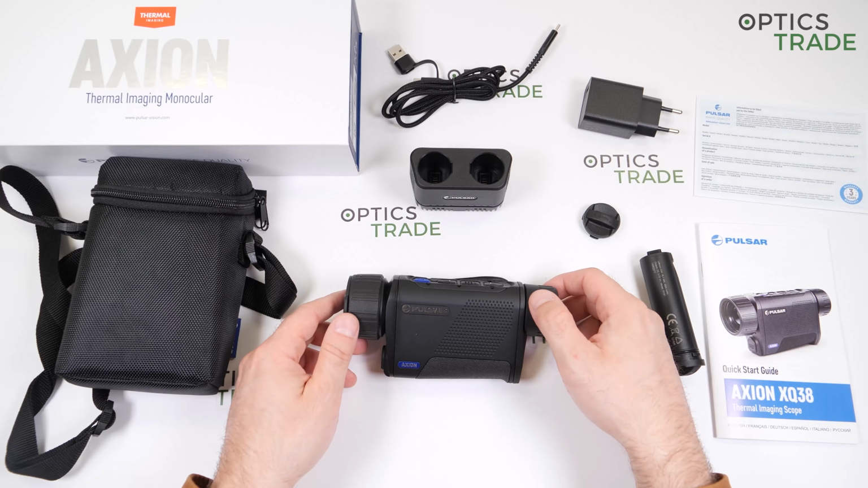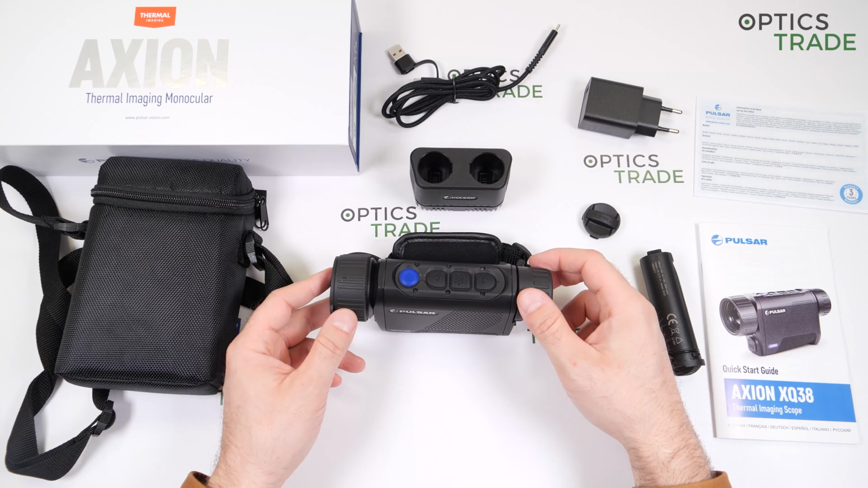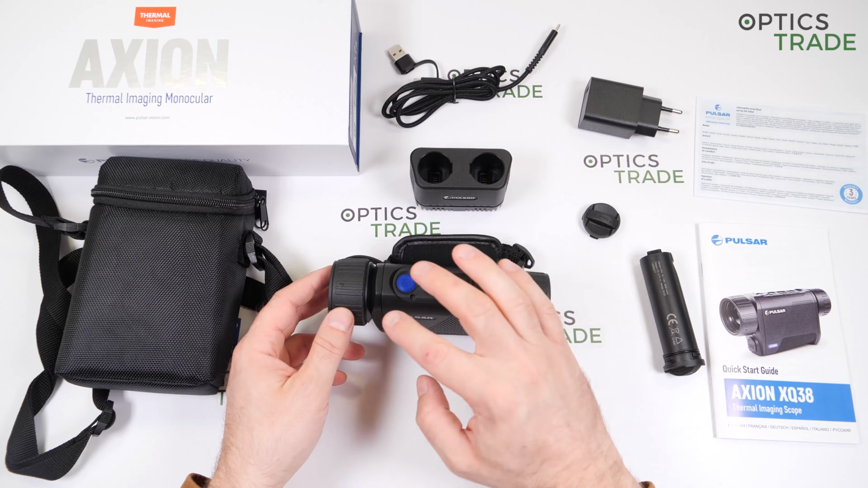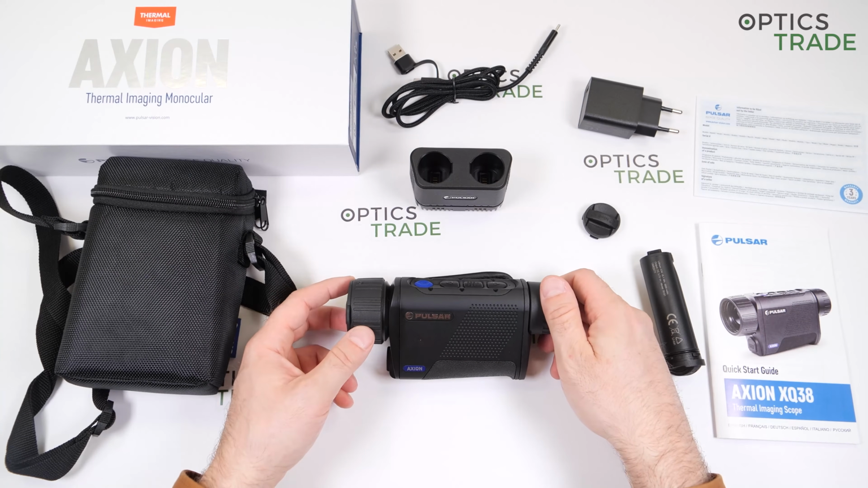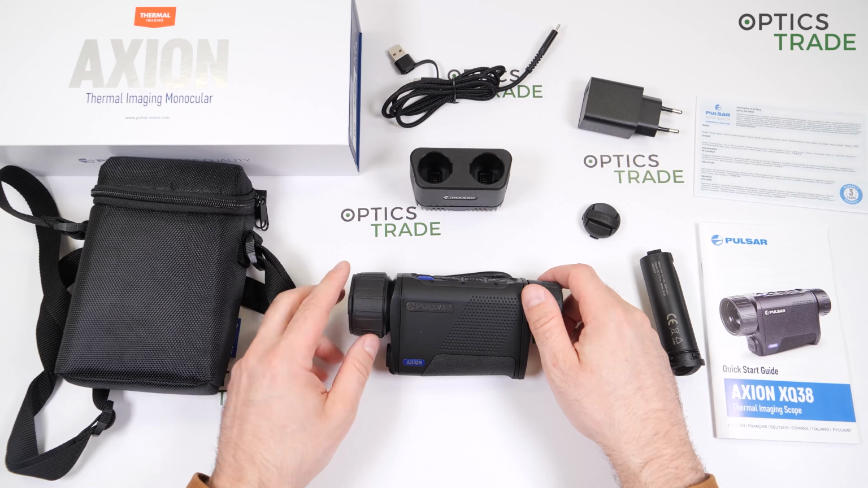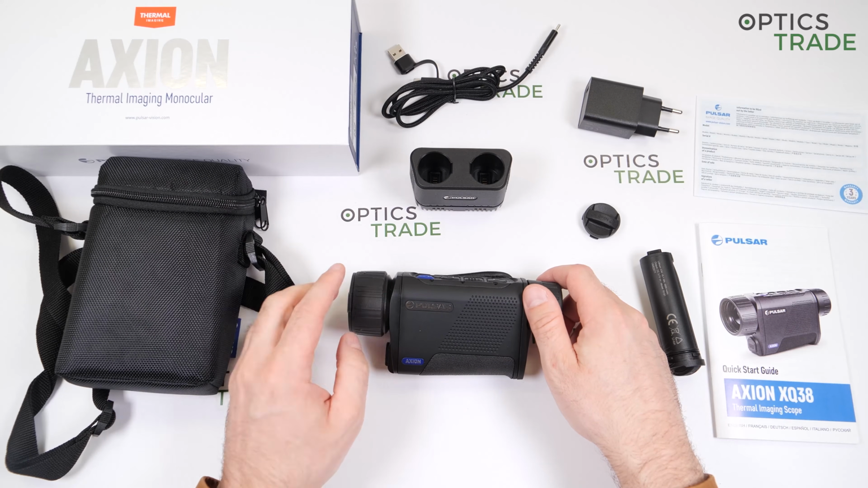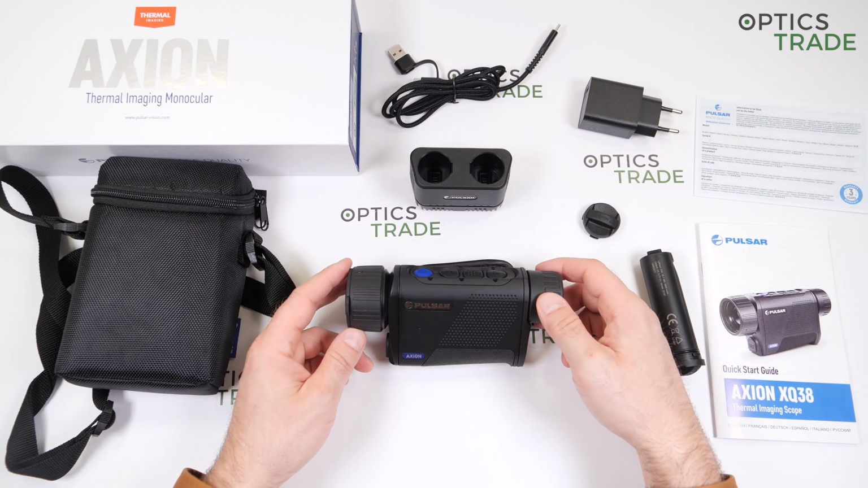It's a vanadium oxide sensor, uncooled normally, and with a resolution of 388 by 284. So this sensor has been in many generations of Pulsar devices. It has 17 micron pitch, the distance between 2 pixels, and 50 hertz normally. What is new with this device is that it has a NETD factor, so noise equivalent temperature difference, of less than 40 millikelvins.